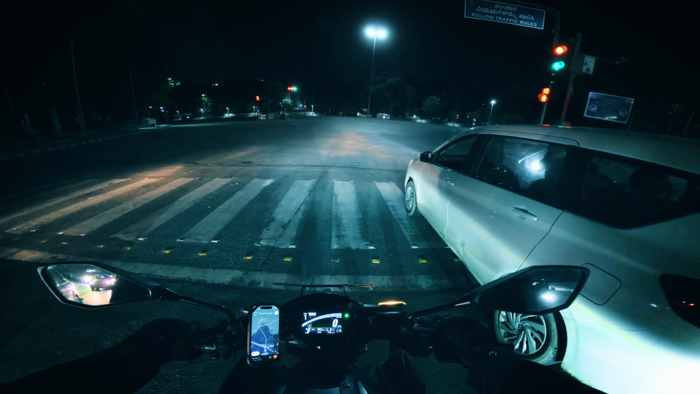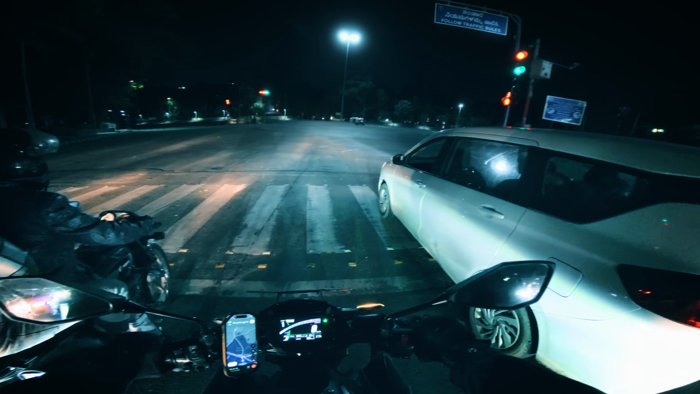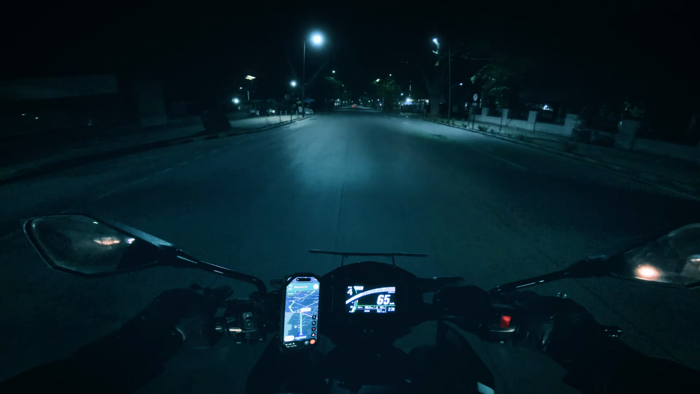I know that many of you are not huge fans of Bangalore because of the traffic. But trust me when I say this, get out over here at night, you will actually have a lot of fun. All these roads look pretty good, man. And it's pretty well lit. Wow, and super spacious as well.